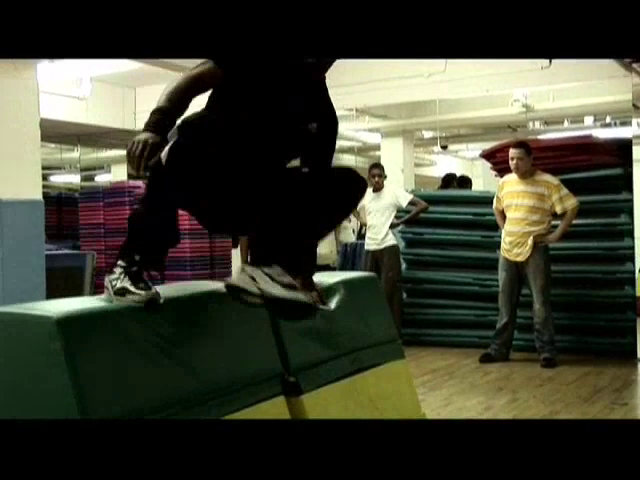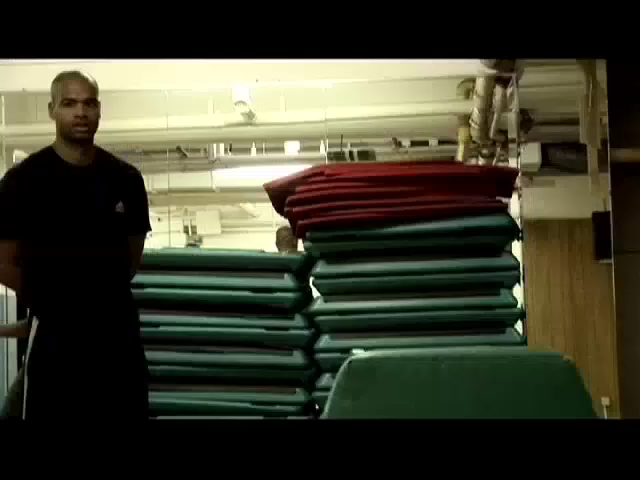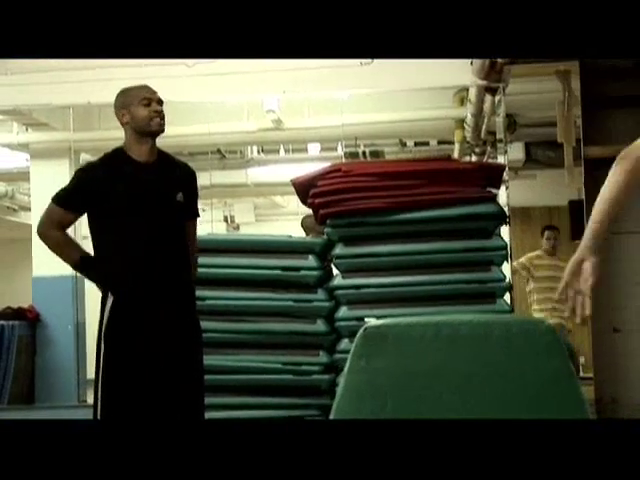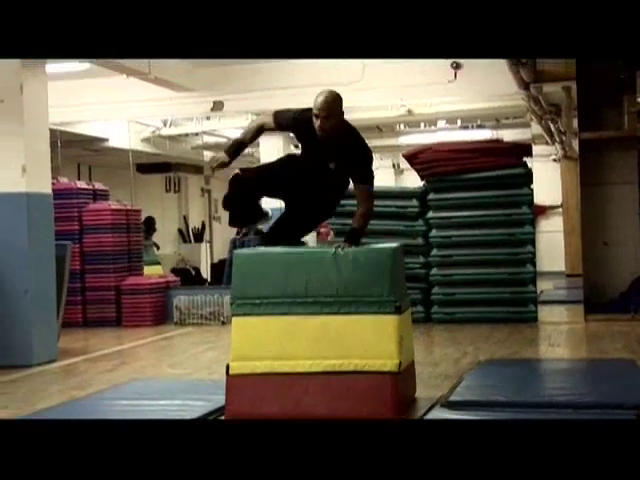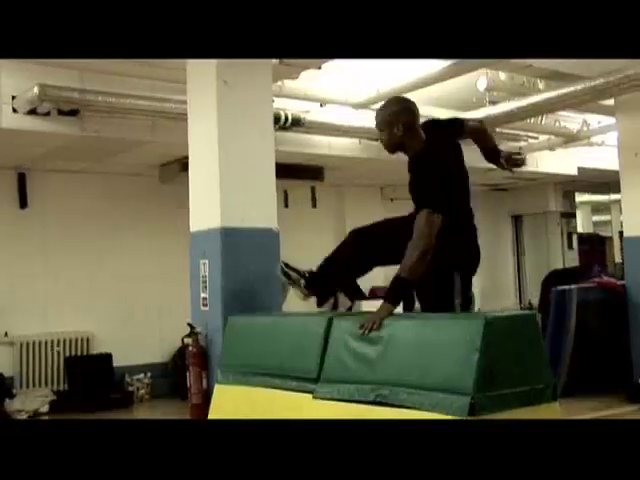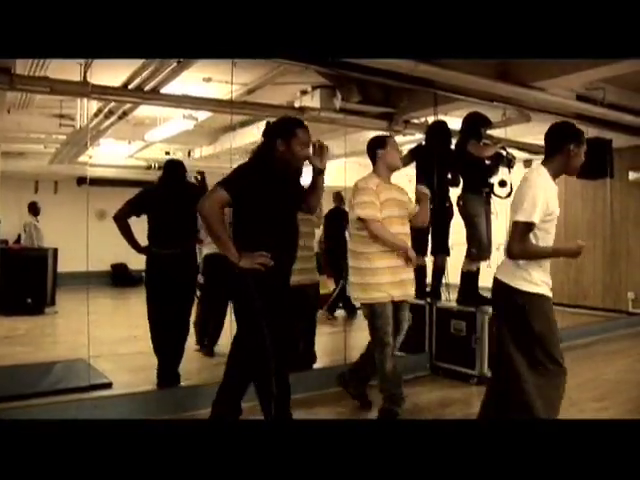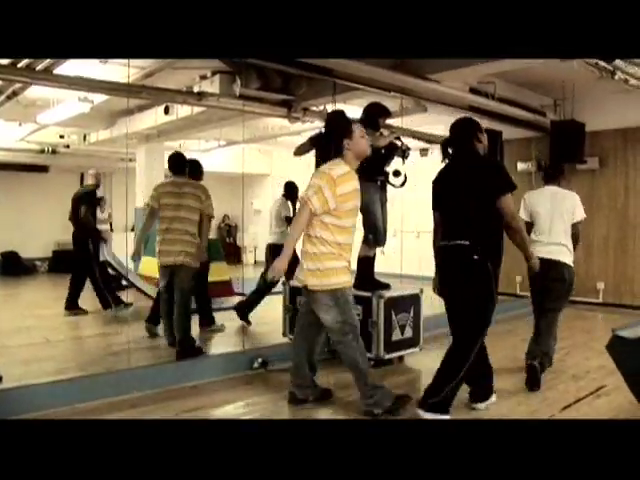When Forrest would demonstrate a move, they looked a bit horrified or couldn't really believe that it was going to be possible, because Forrest makes everything look so super easy. But as soon as they gave it a go and realised that they could do that, it was so exciting to see them initially look slightly wary and horrified, and then a few minutes later they were doing those moves and looking really excited with each other and wanting to do it more and more.